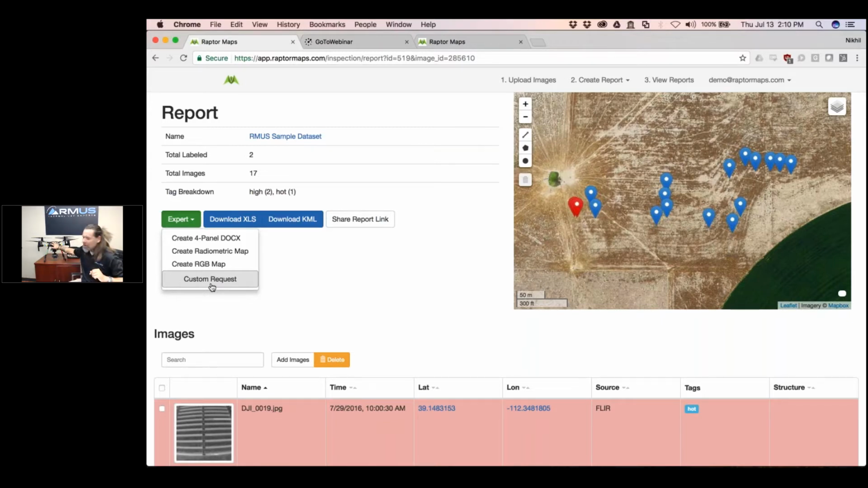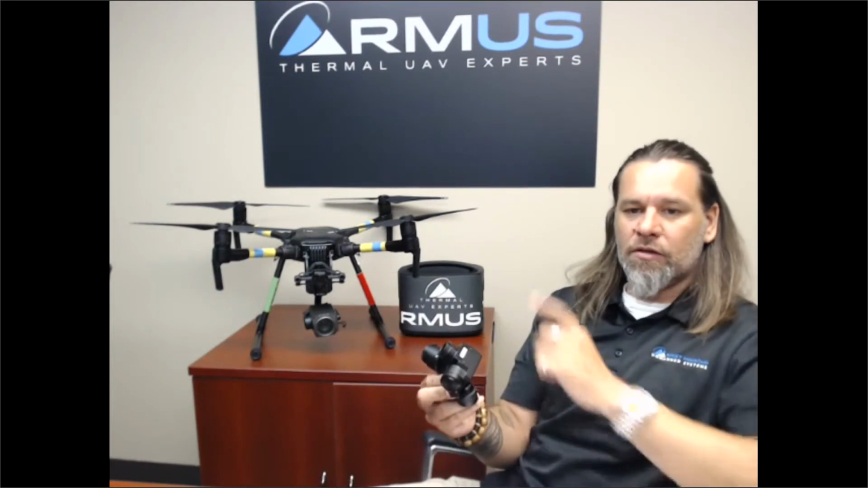Anyway, behind me, you guys can see the M200. We'll do another, more focused webinar on the M200. I've been doing a lot of testing on this. We are talking about the XT working with the M200, and according to DJI, we have to change the way the XT acts on the M200.